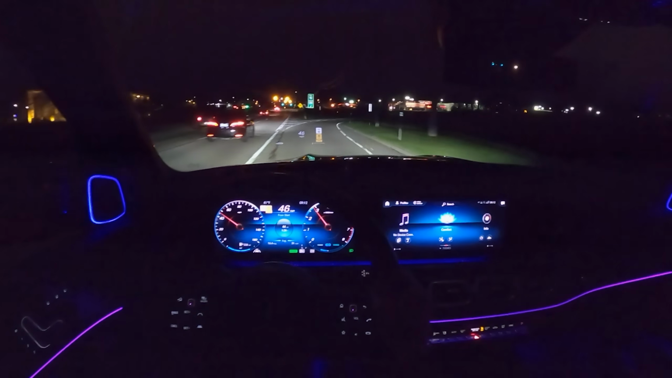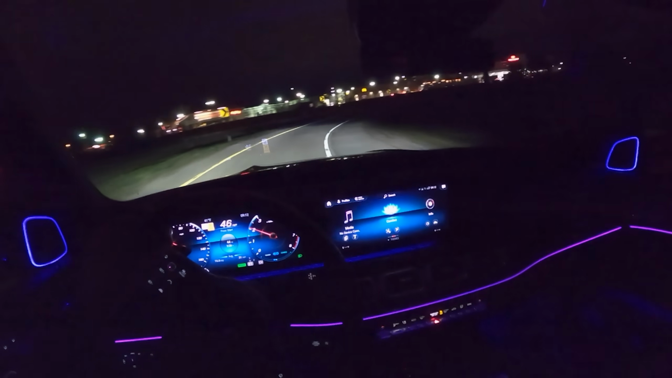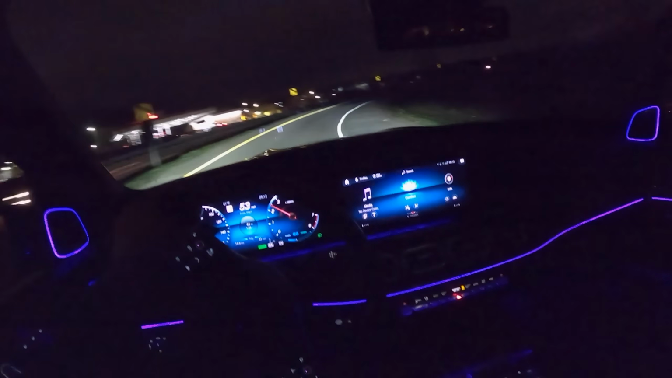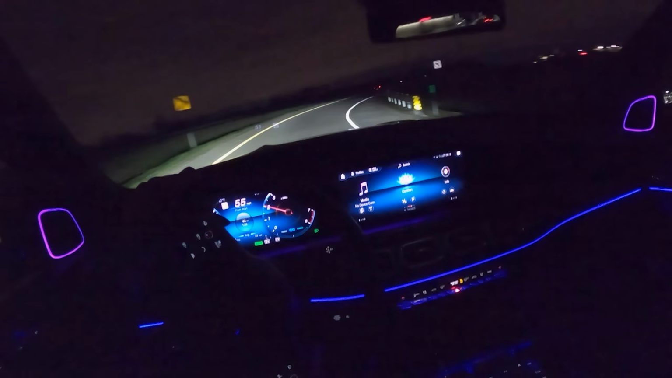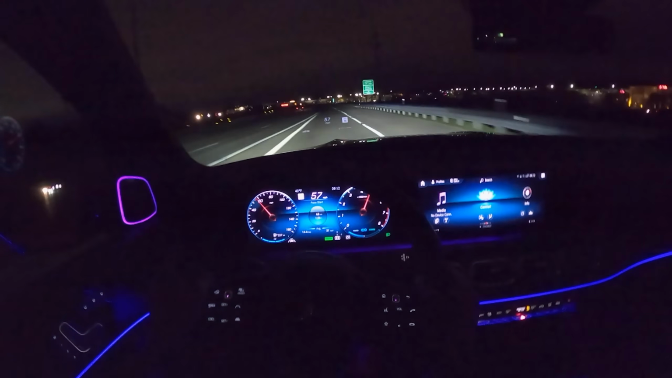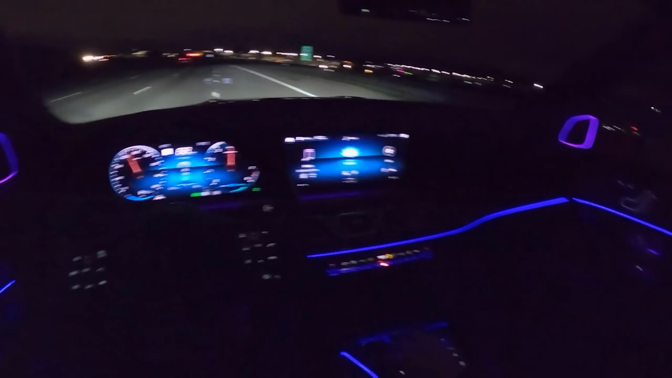But you can really achieve a pretty impressive range and ride height, and comfort mode is just amazing. It just wafts over bumps like they're not even there. It's pretty impressive. Curve mode is fun.